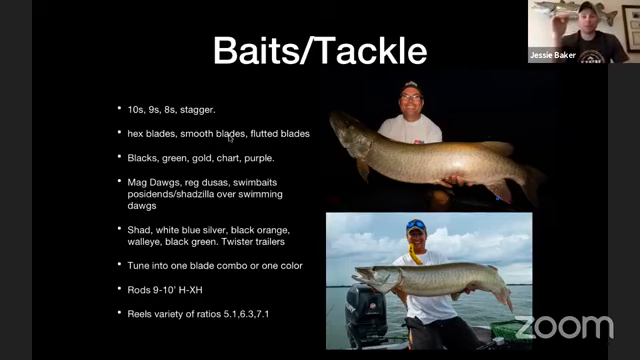Because there's days where they will eat a bait that has 4 strands of green tinsel in it versus the other one that doesn't. And they will consistently eat the one with 4 strands of green tinsel in it. It's crazy. And same goes for blades too. The hex blades, like the Spankies, are super good out here. Smooth blades work as well, and then fluted blades. It's all figuring out what those fish want. It changes day to day, sometimes even hour to hour.